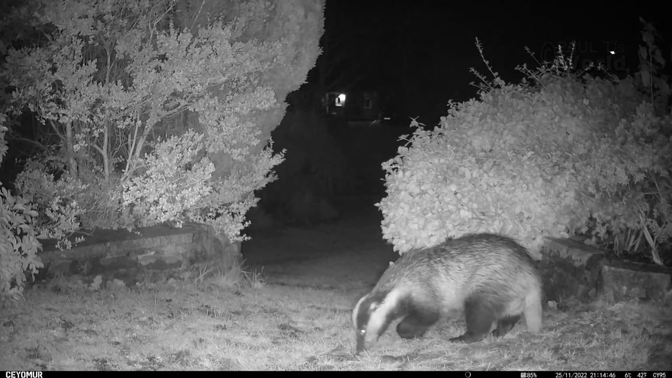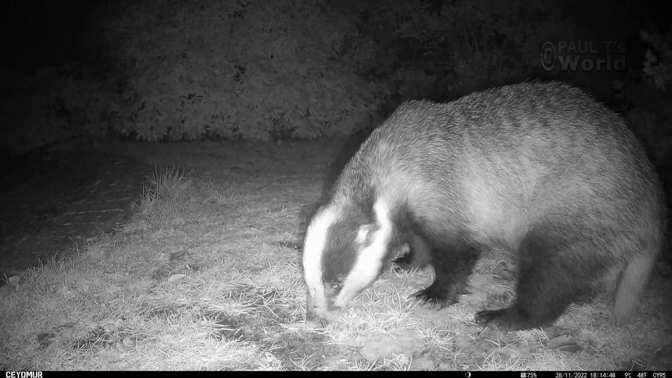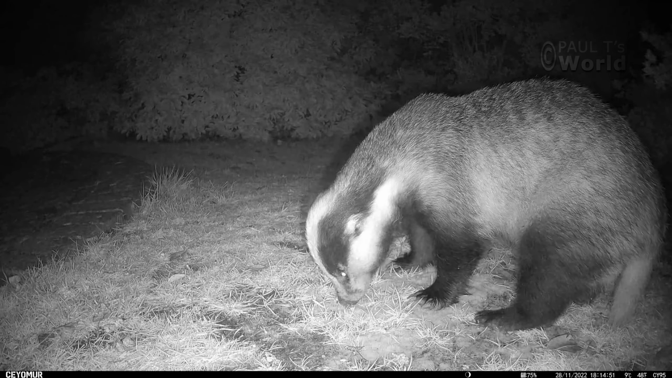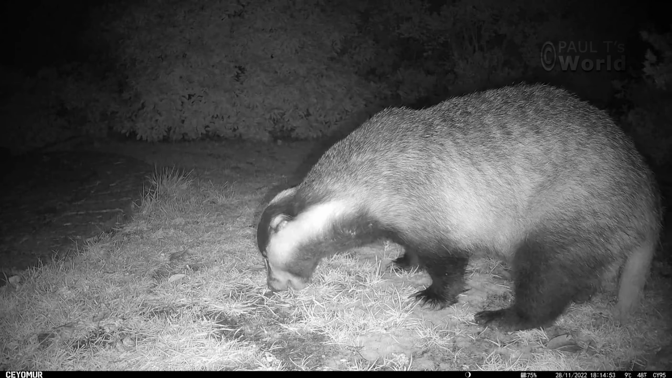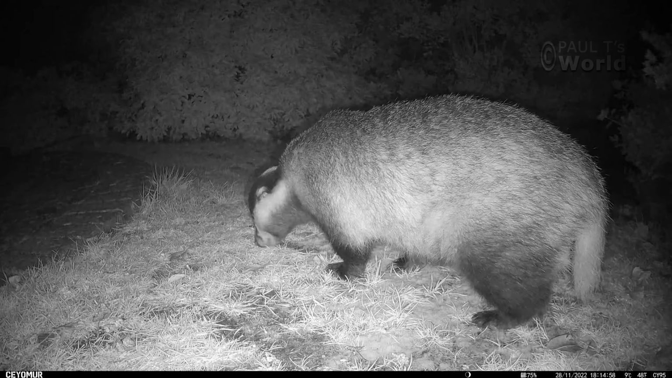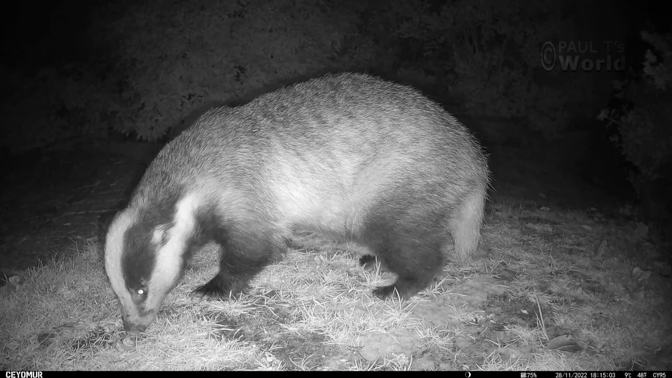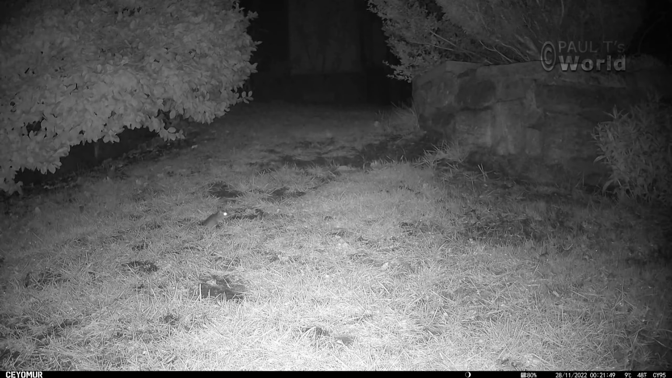Let's see how the camera performs out in the garden. The lighting on the infrared is very good. The quality is better the closer the animal is to the camera. Very sharp images. The PIR sensor has picked up this small animal, a mouse, and the quality of the video is good, particularly as it shoots at 30 frames per second.